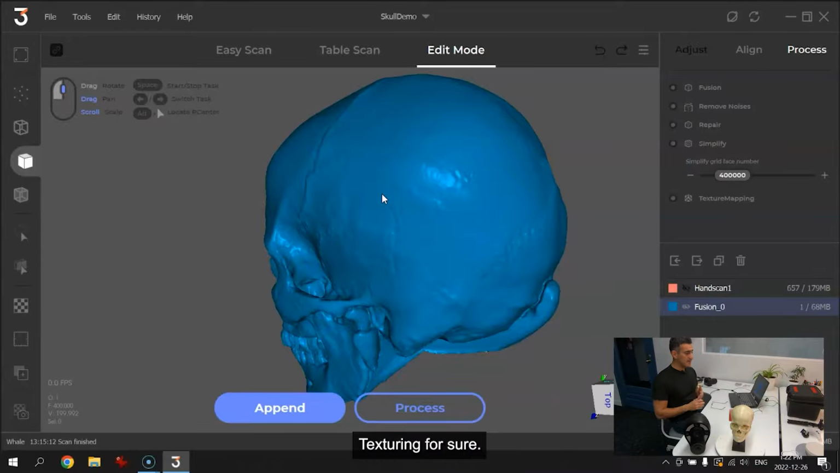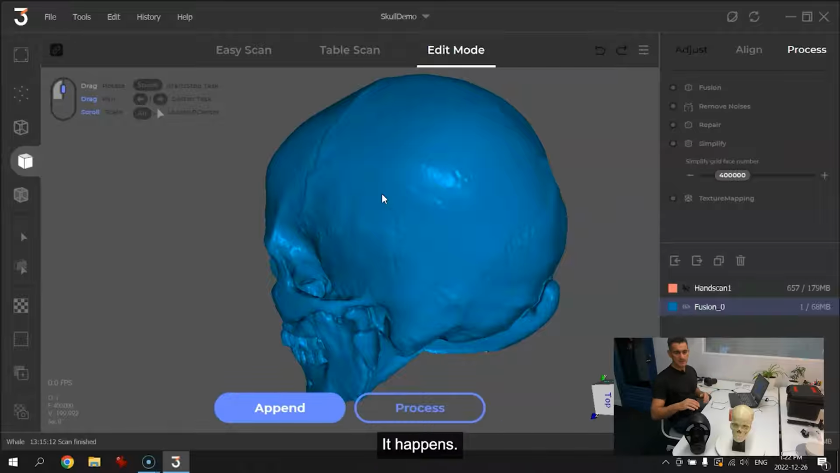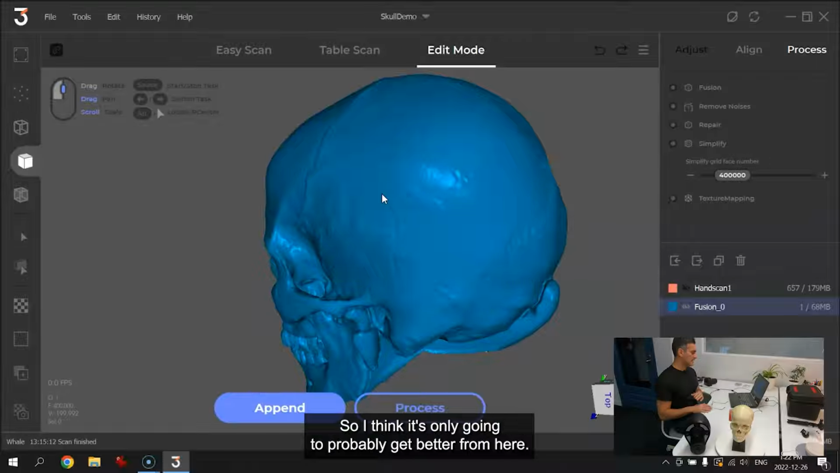Texturing for sure, and this one it didn't give me an error, and that's fine, it happens. Remember, this is a new product too, so there's going to be room for improvement and new things, new upgrades in software and things like that as time goes on. So I think it's only going to probably get better from here.